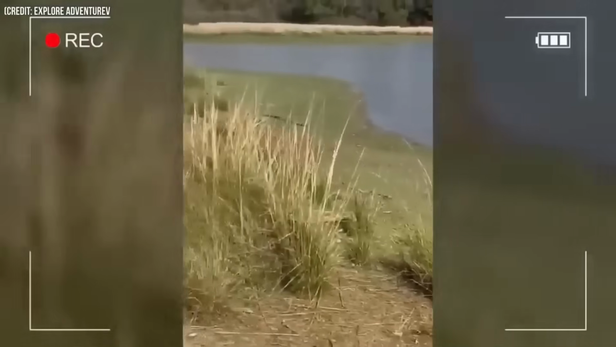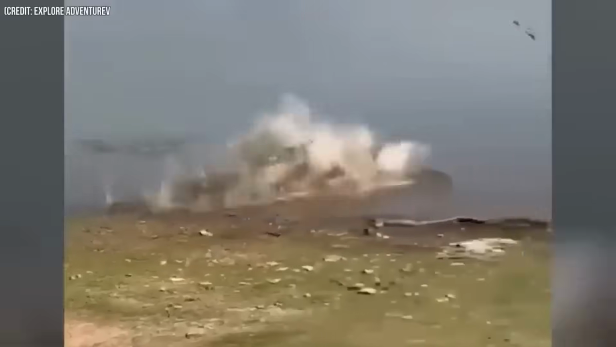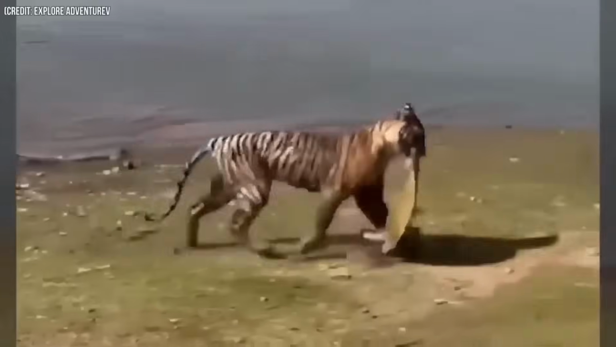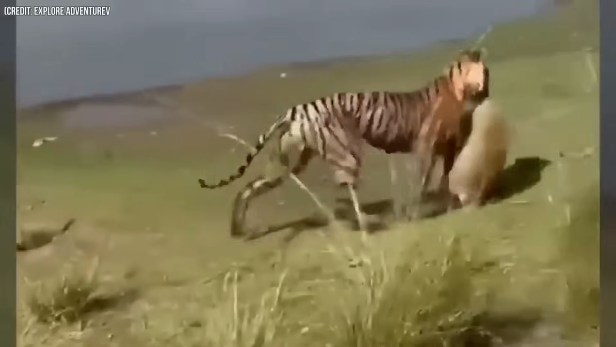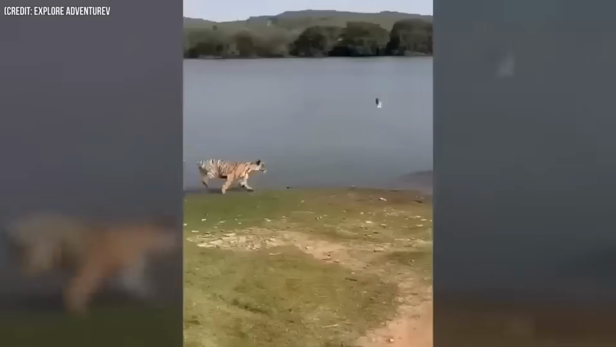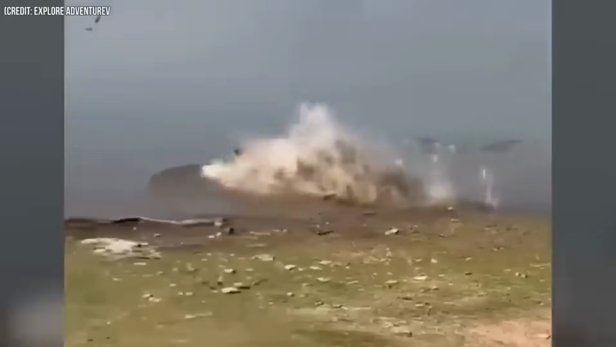They can reach speeds of 35 to 40 miles per hour, which is quite impressive. Unlike most cats, they're great swimmers and enjoy bathing. They can even hunt in water and cool off in ponds and streams on hot days. So basically, you're not safe on land or in the water when it comes to tigers. That's what I've heard, at least.